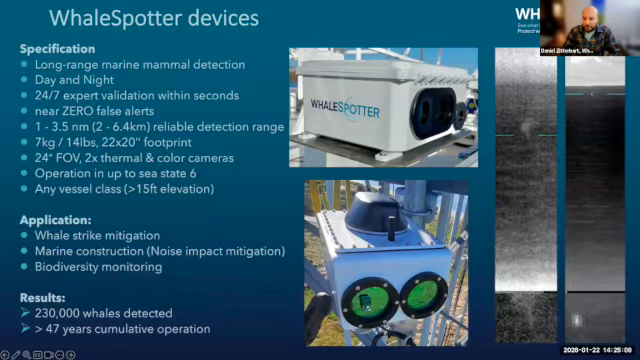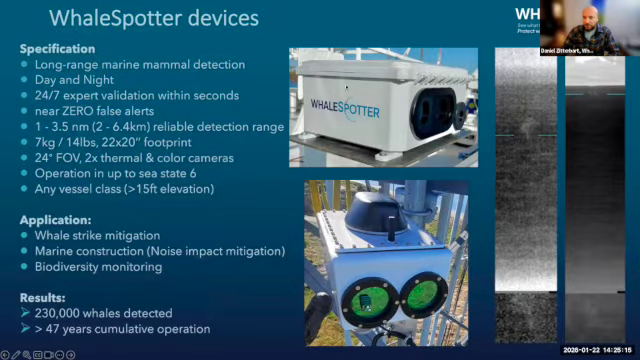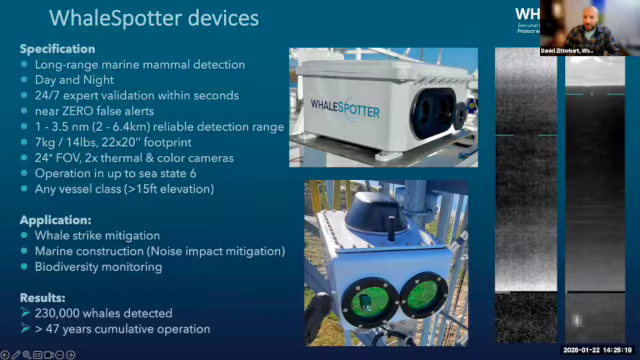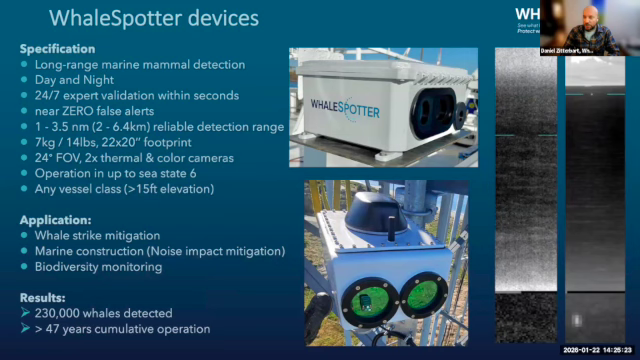So we have two sorts of devices which you can now buy. This is one version for vessel mounting, which is actively stabilized, and one version for land-based systems, usually on towers or lighthouses, which are mostly used for awareness of where certain species groups are, usually at choke points.